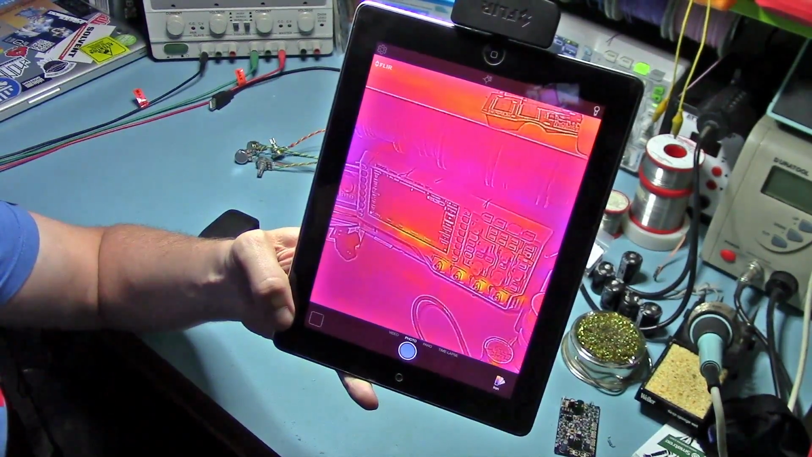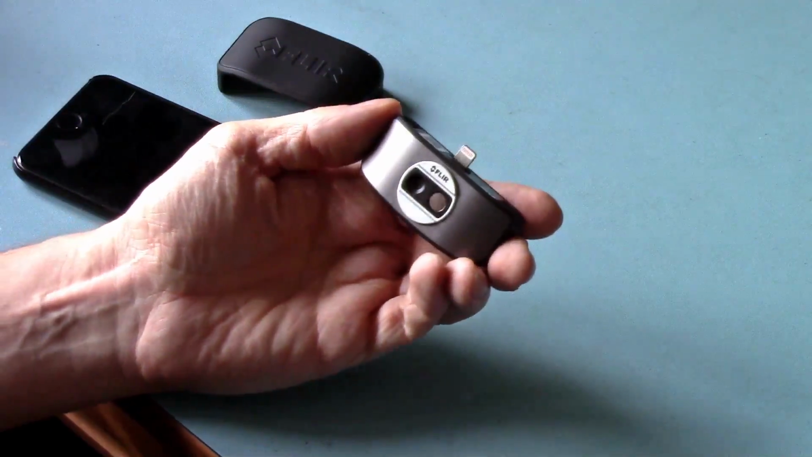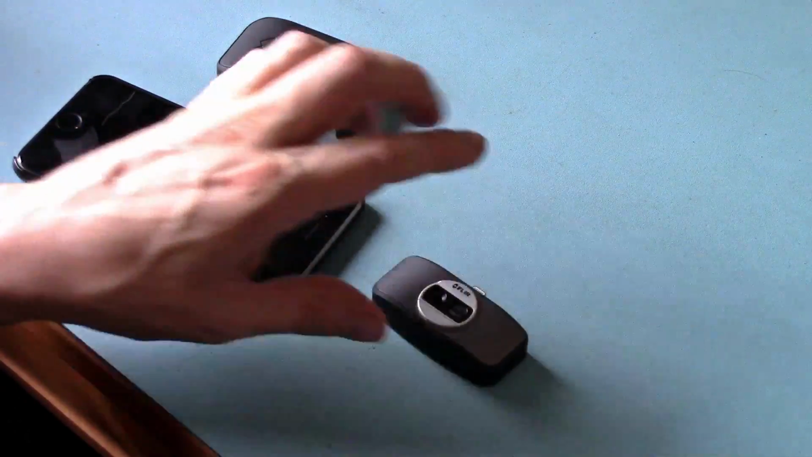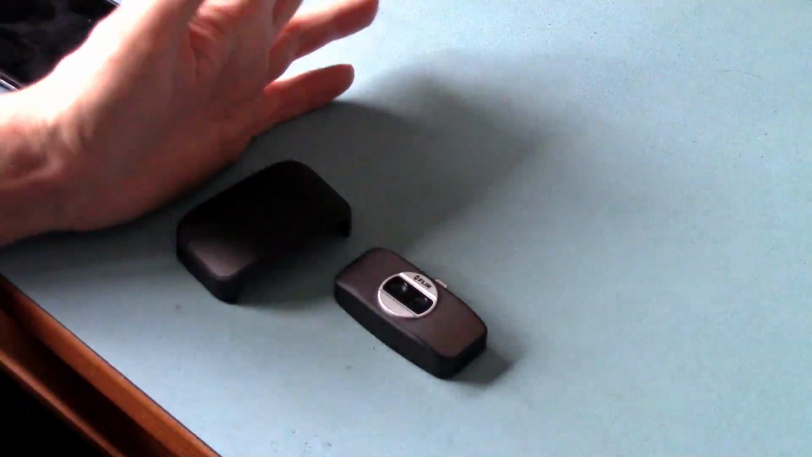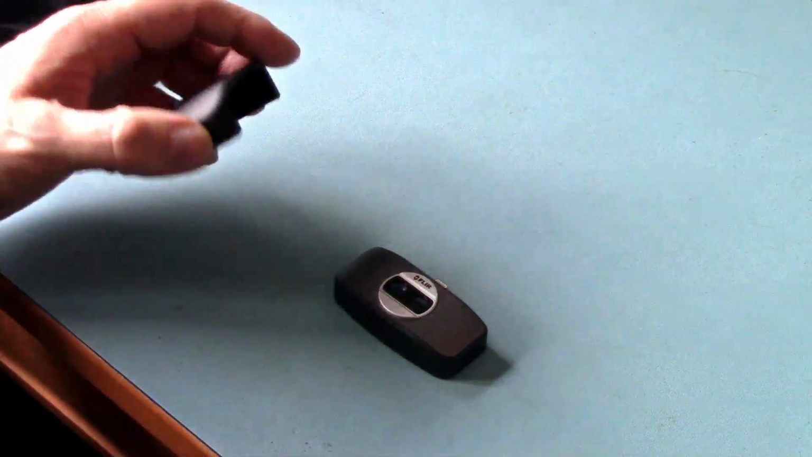So there you go. So all in all, I think this is an absolutely brilliant little thermal imager. There are a couple of improvements that I would like to suggest to Flir, and maybe somebody that's got one of these might even agree with me.